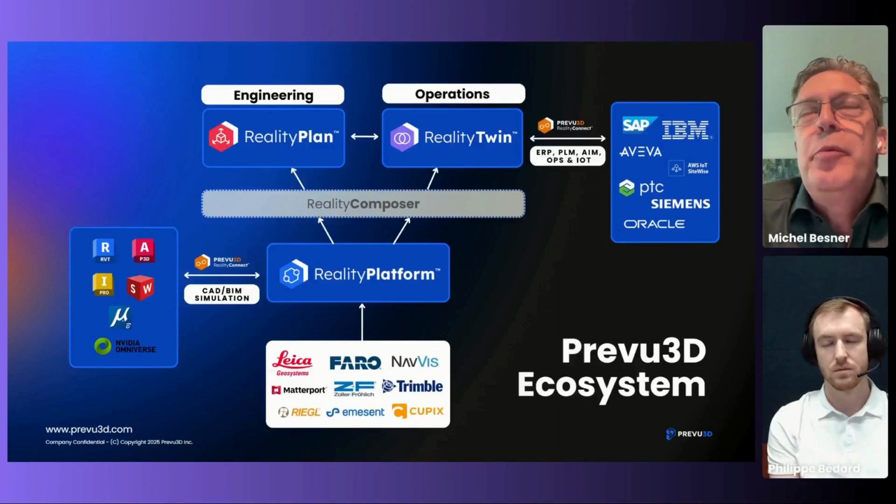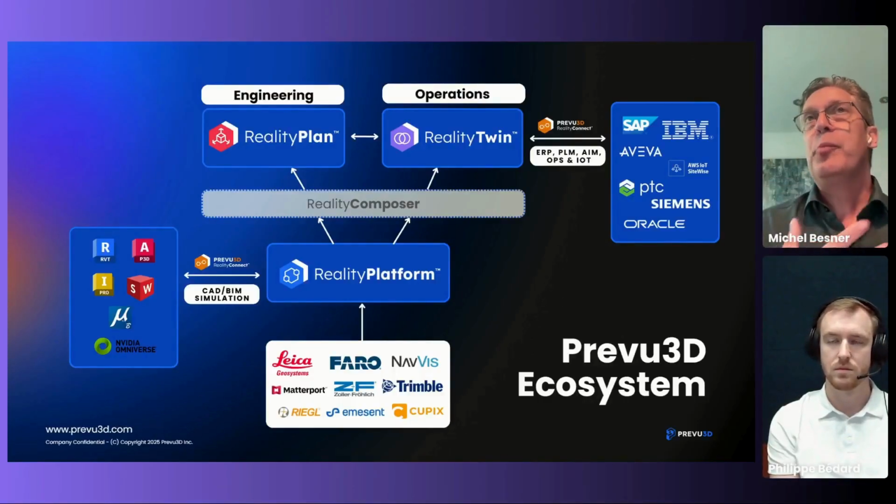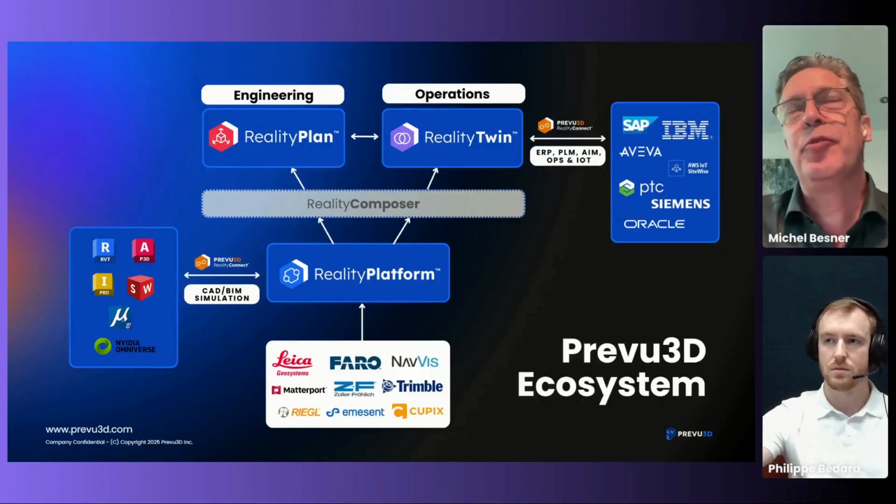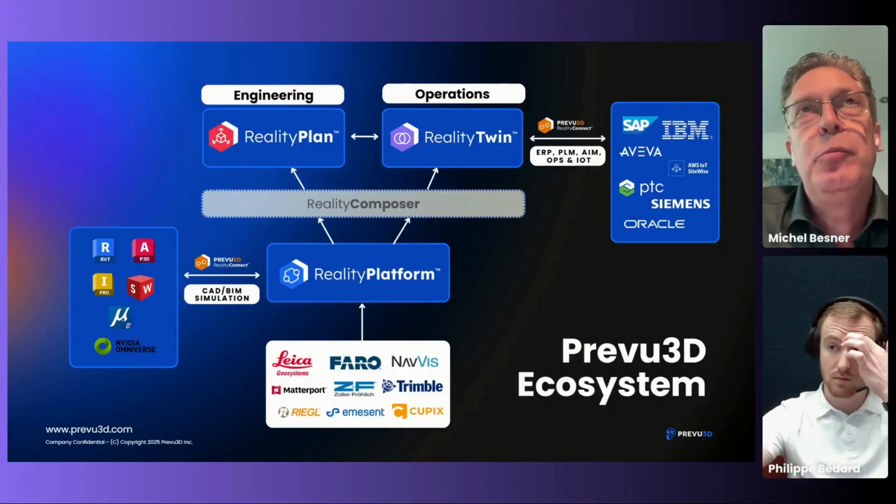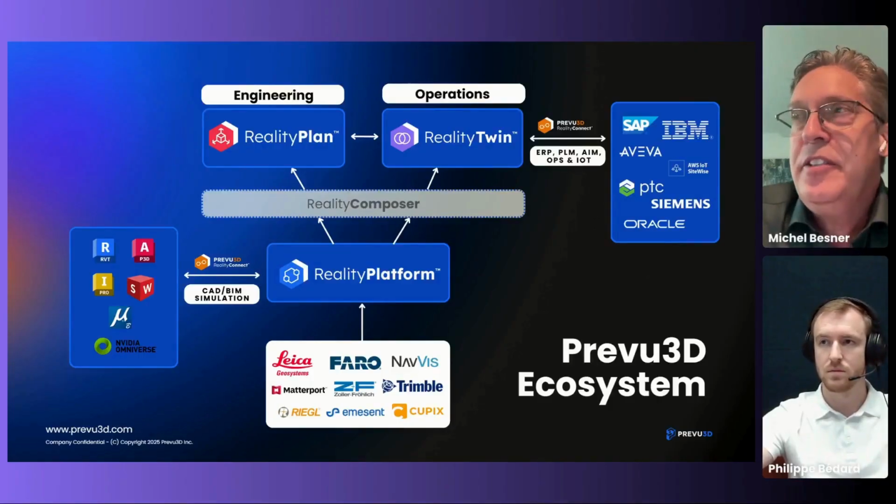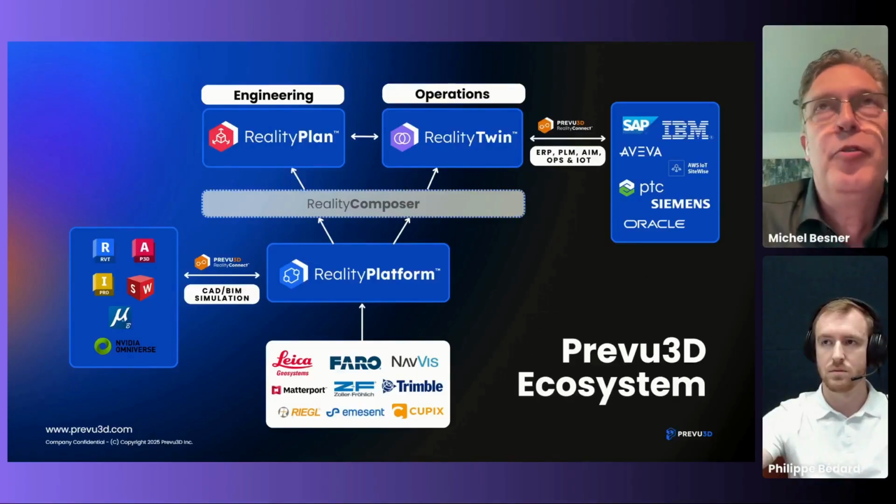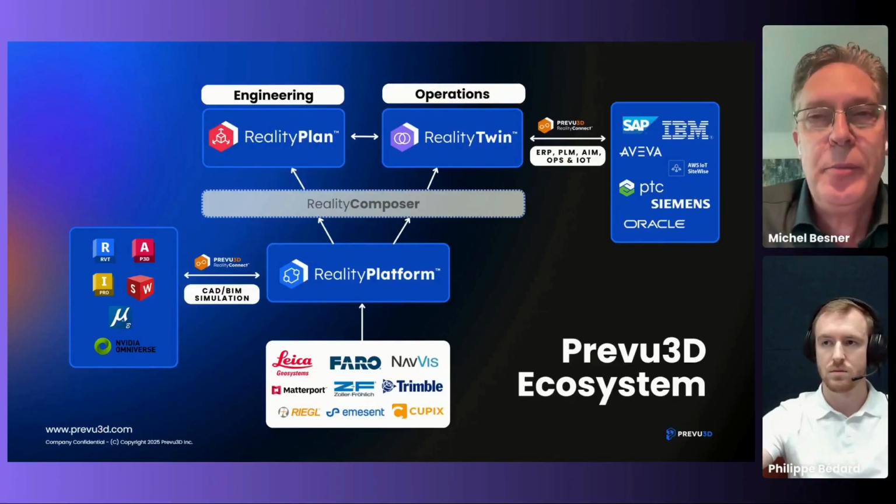And so we've built what we call RealityConnect, which is really an enablement layer that allows third-party software, and we've done our own initial implementation of plugins in different CAD systems, for example, to help bring the reality, the as-built world, into your design tools, into your CAD software, into your BIM, into your other systems.